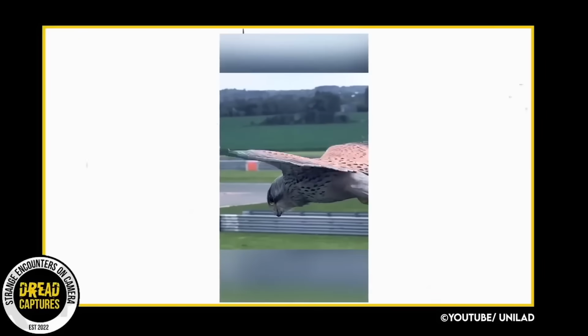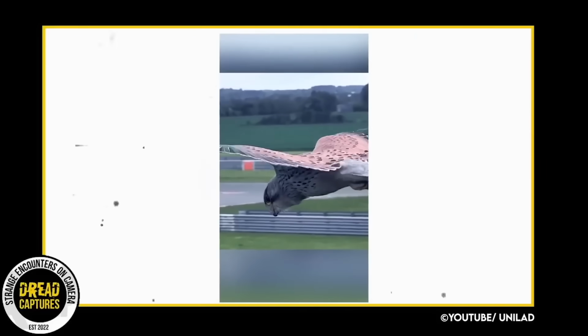And they are from the falcon family and often used in falconry. Another fun fact is that they find a partner and they mate for life.